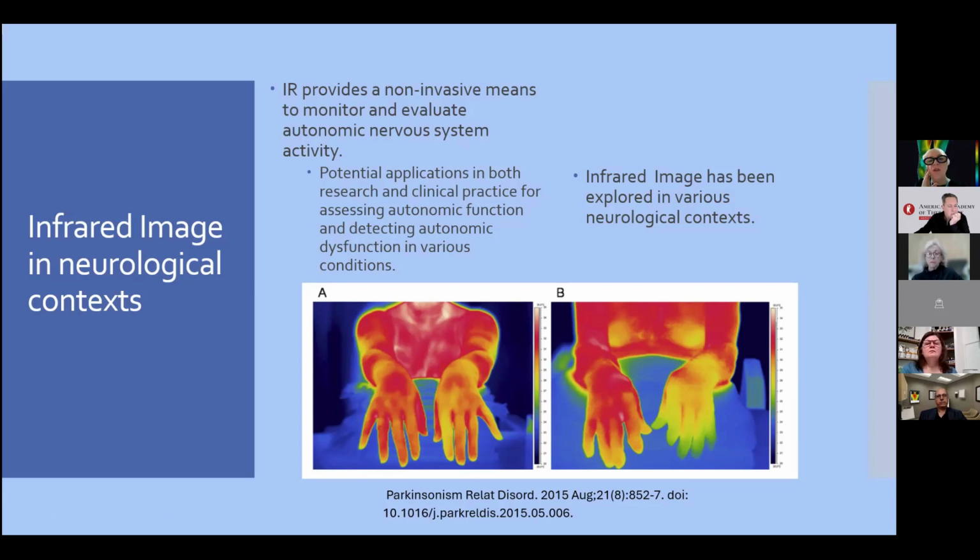And this alteration of the skin vasomotor reflex can be measured by a flow meter, for example, but that is very expensive and very difficult to do. You can do this by infrared imaging in a very easy, very quick, and cheaper way. And it's very interesting to do this in real time. I will talk about this.